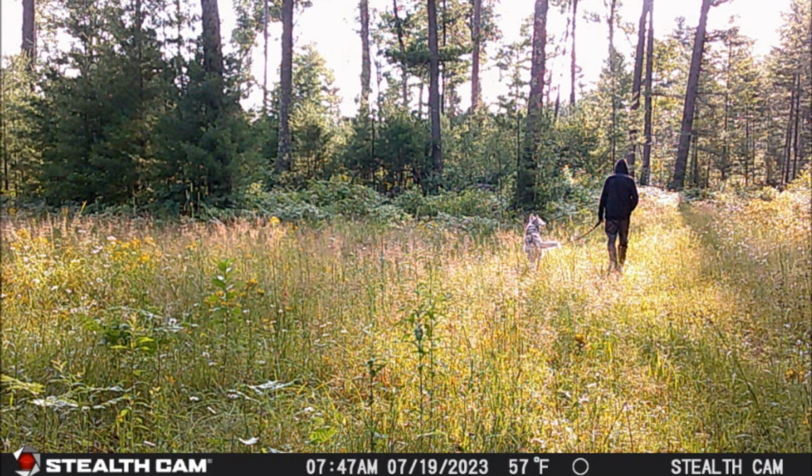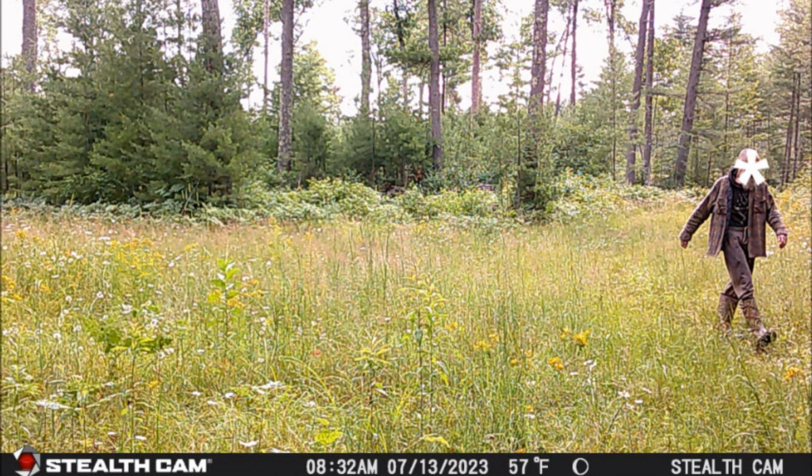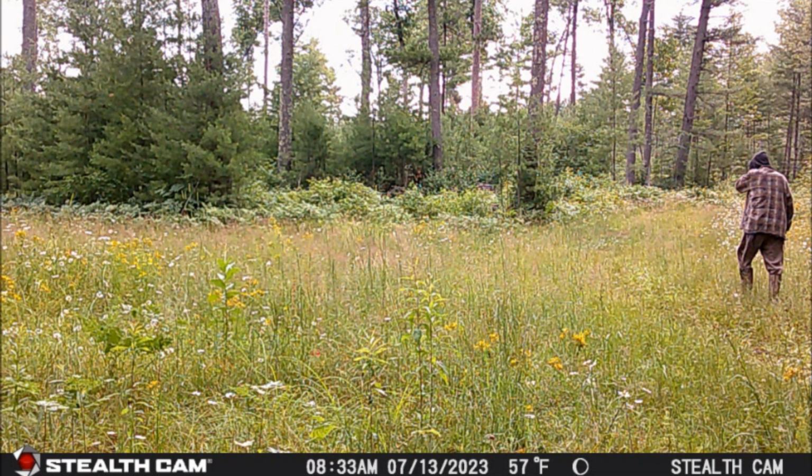I believe he took this walk 6 days later to see if the trail cam was still on the tree. Now, all the previous suspicious activity around this trail cam site ties into the same person of interest on the day of the trail cam incident.